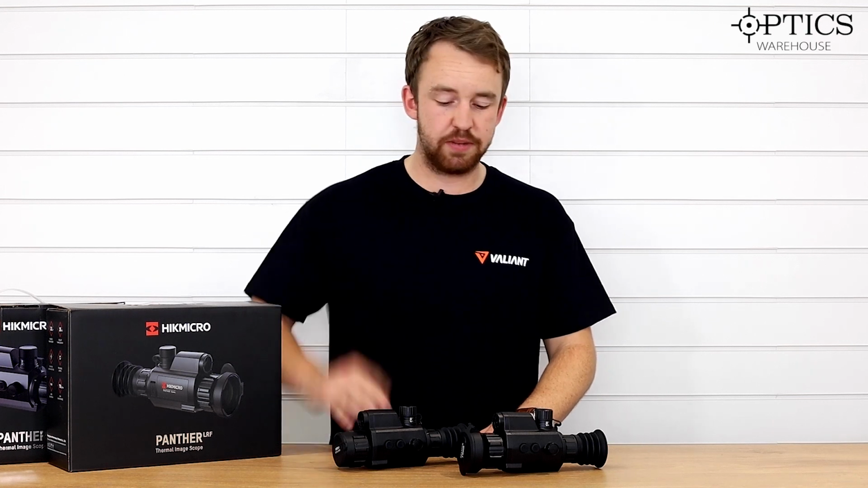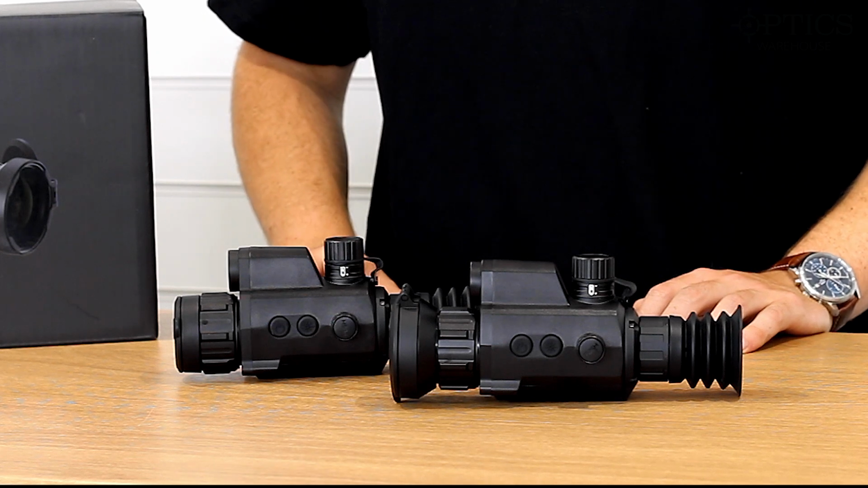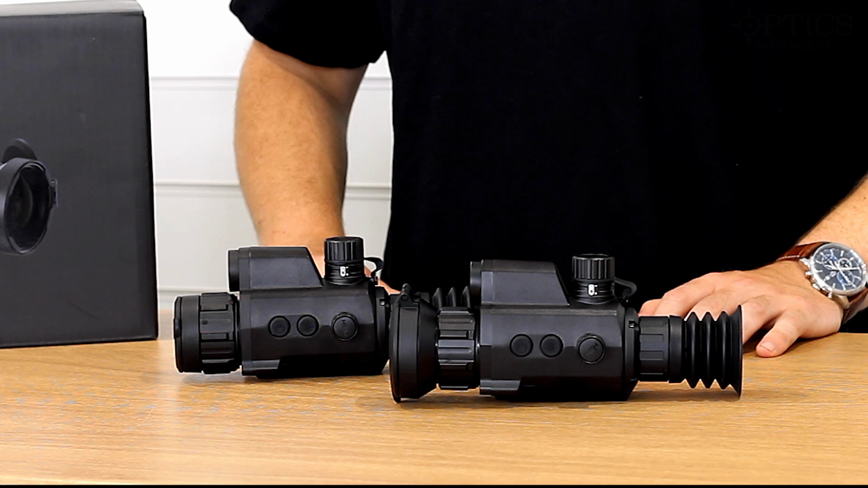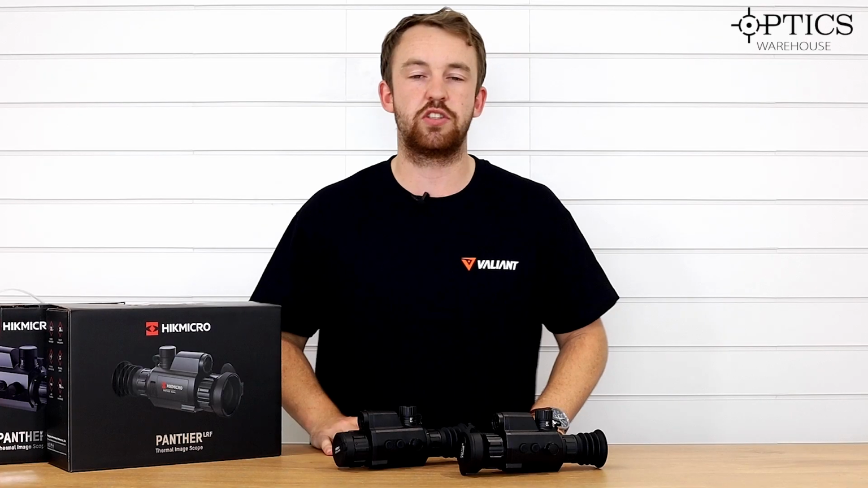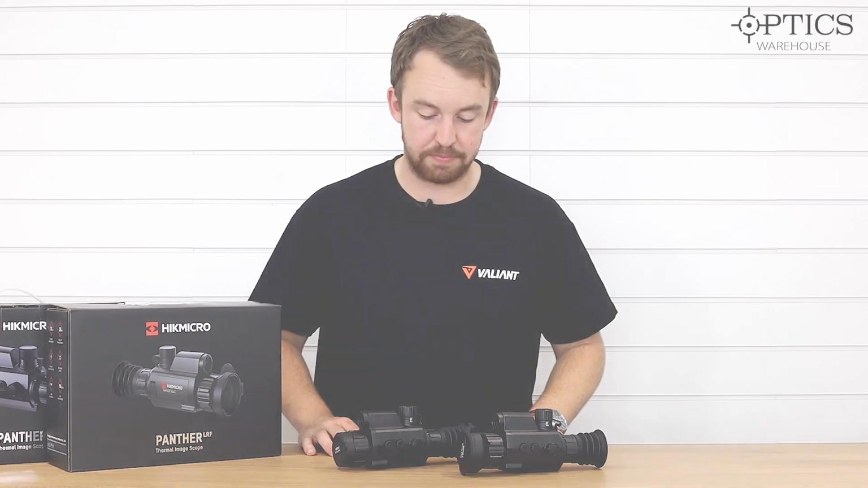Looking between the two, physically all you've got is the different objective on the 50 compared to the 35. But as a run-of-the-mill thermal laser rangefinder scope, if you just want to use it as a tool and don't want to spend too much money, I think, to be honest with you, these ones are going to be your best bet.